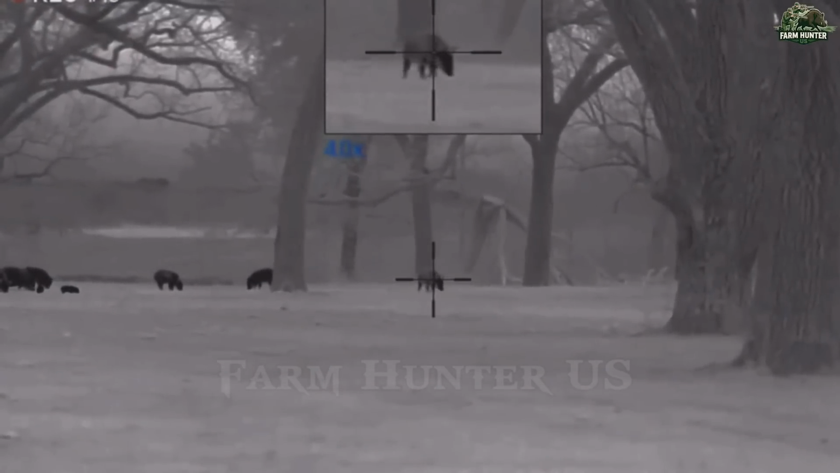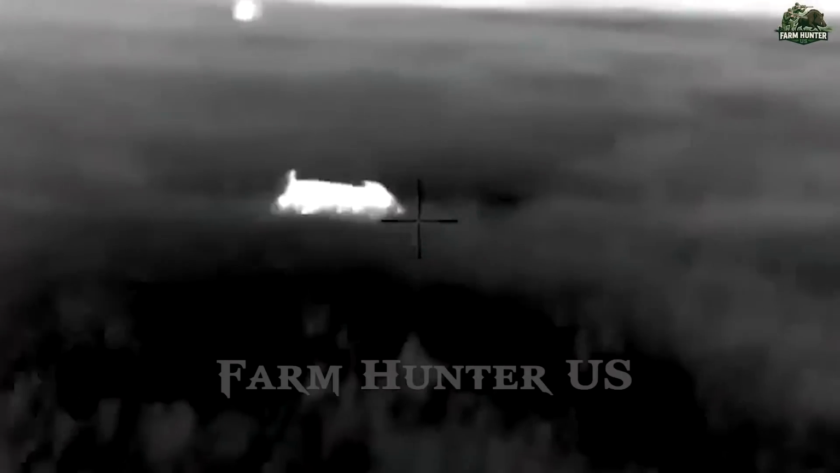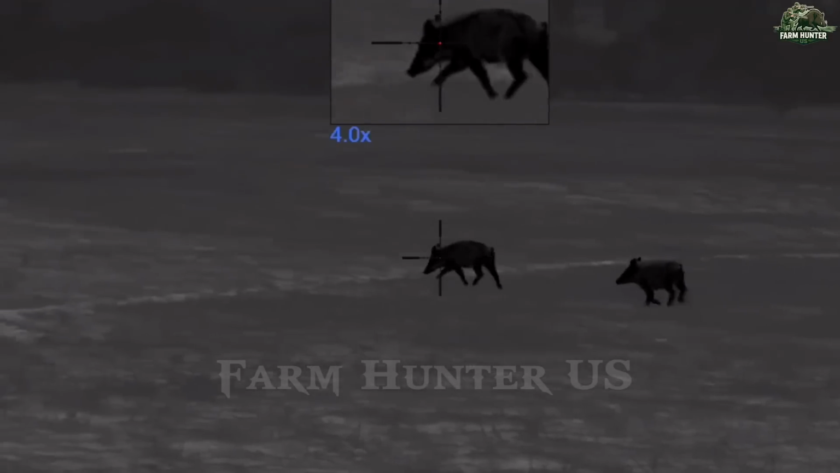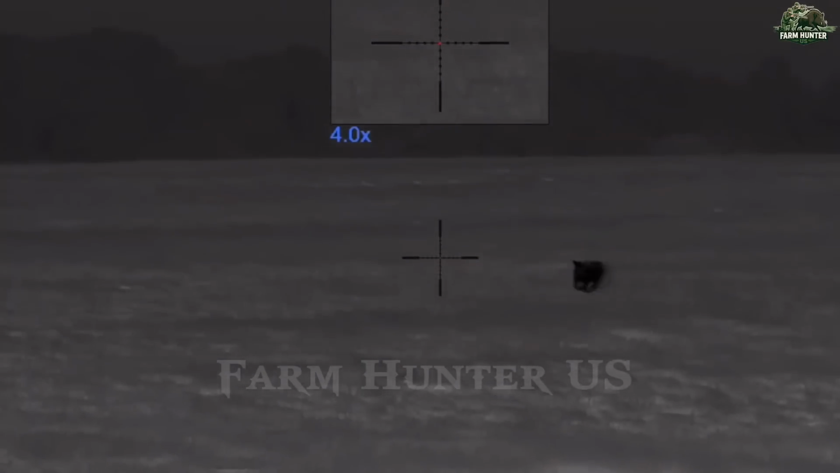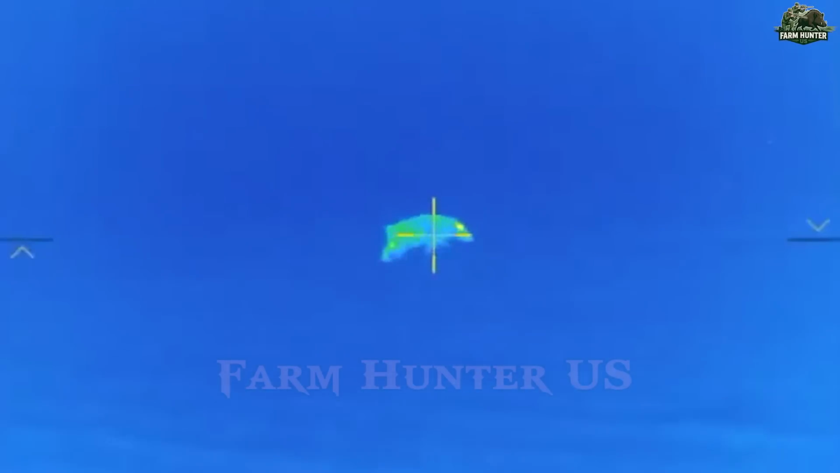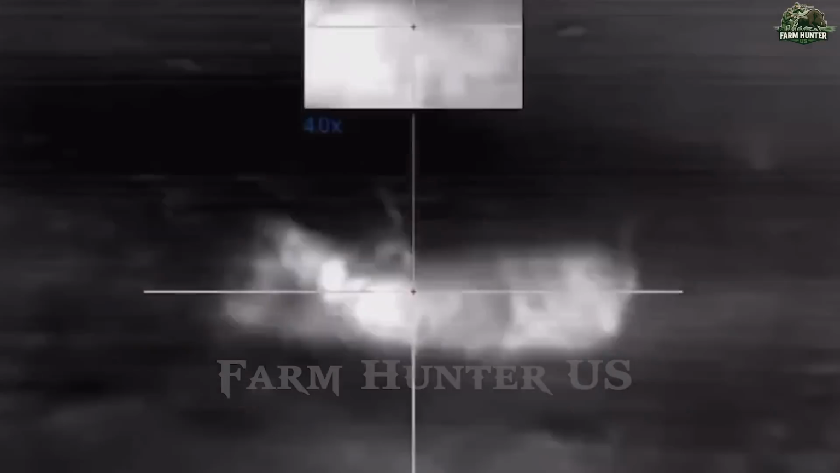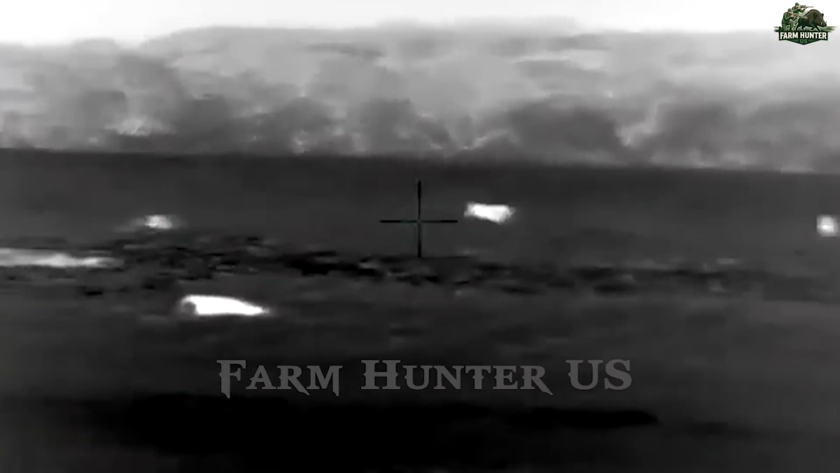It wasn't long before shadows emerged in the distance. One by one, hefty figures moved closer, their snouts sniffing greedily at the dirt. Hidden in the brush with eyes locked through thermal optics, we waited in silence. The moment they began feasting, they sealed their fate. A sharp breath. A clean shot. The first boar dropped instantly. Three, two, one.